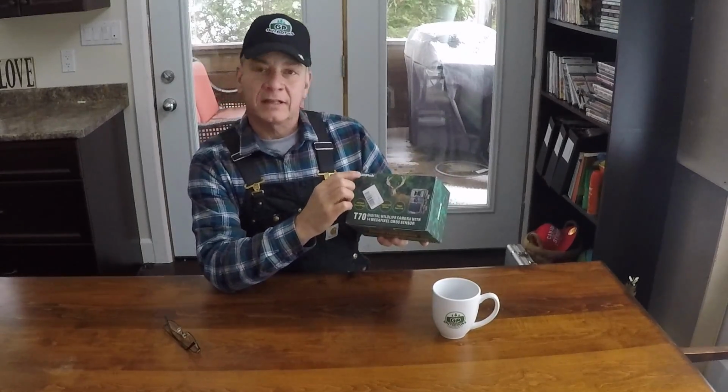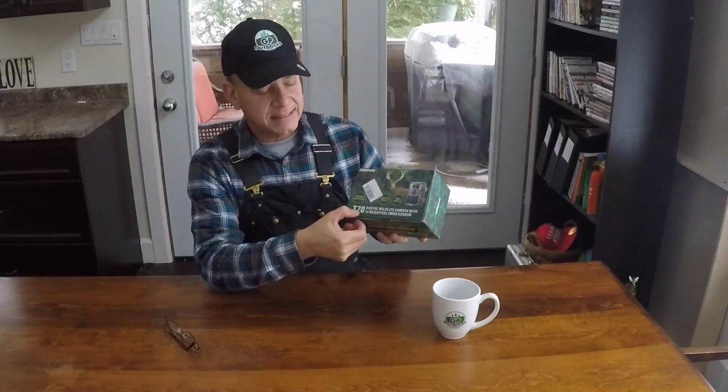Okay, so I picked up a new game camera. It's made by a company called CamPark. It's model T70. So initially I was just going to go out and get another Stealth Cam like the one I had bought about 2 years ago.